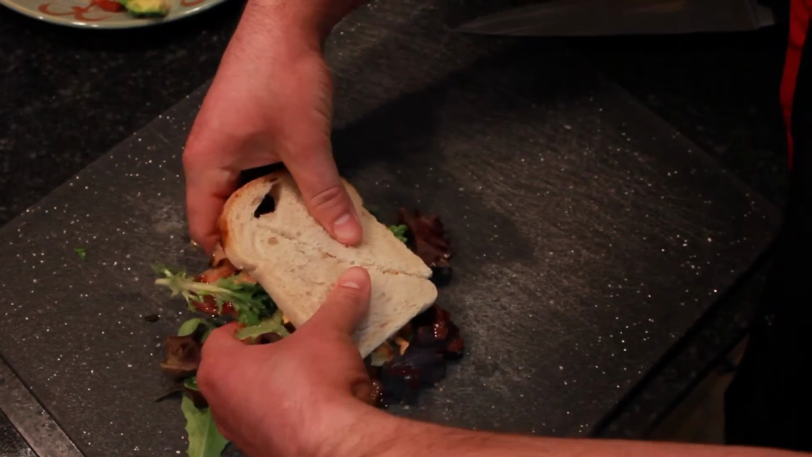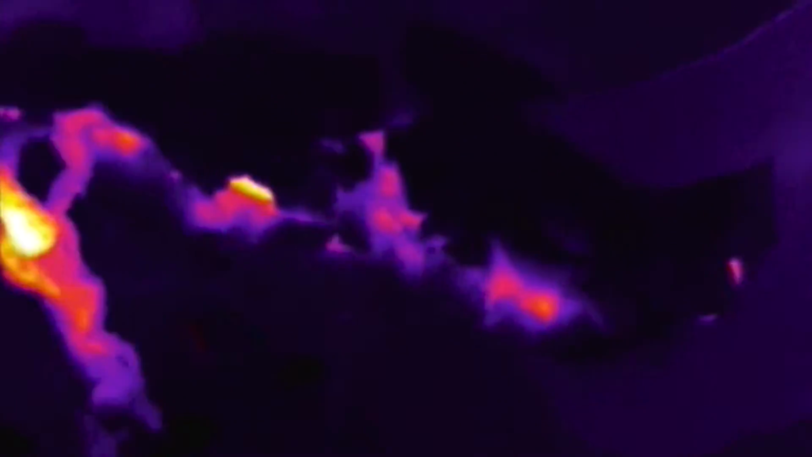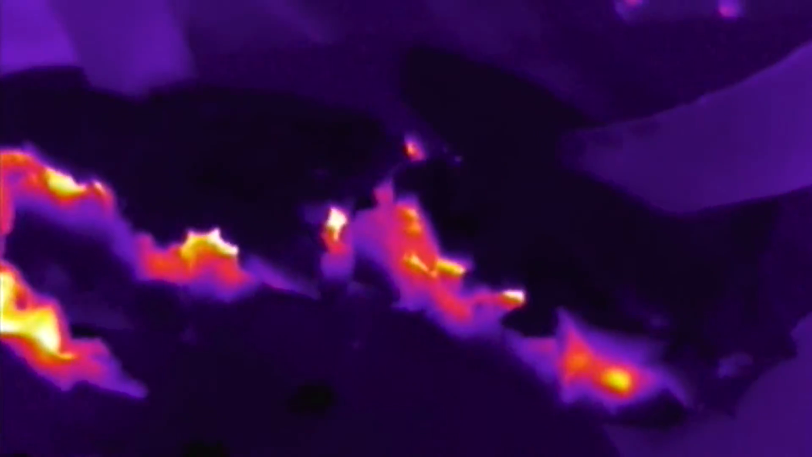And let's take a look at this X-BLT. Man, does that look good. All right, guys, the moment you all been waiting for. Here we go, X-BLT. Oh, I'm nervous.